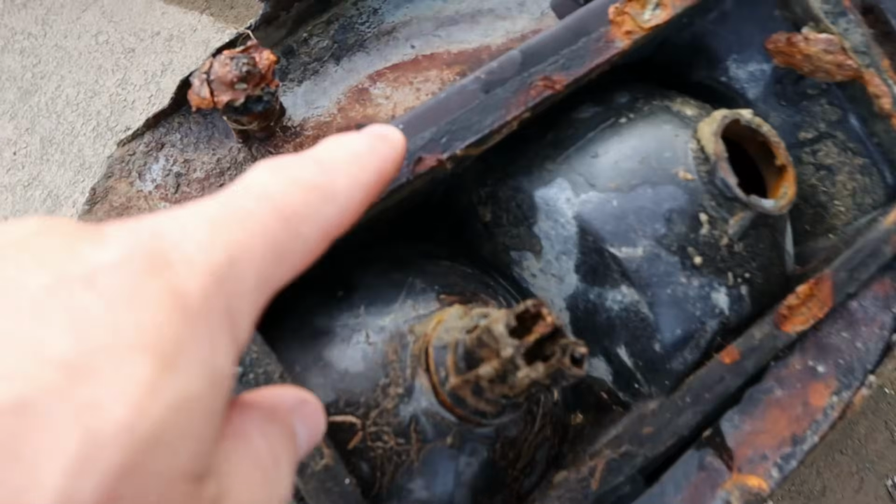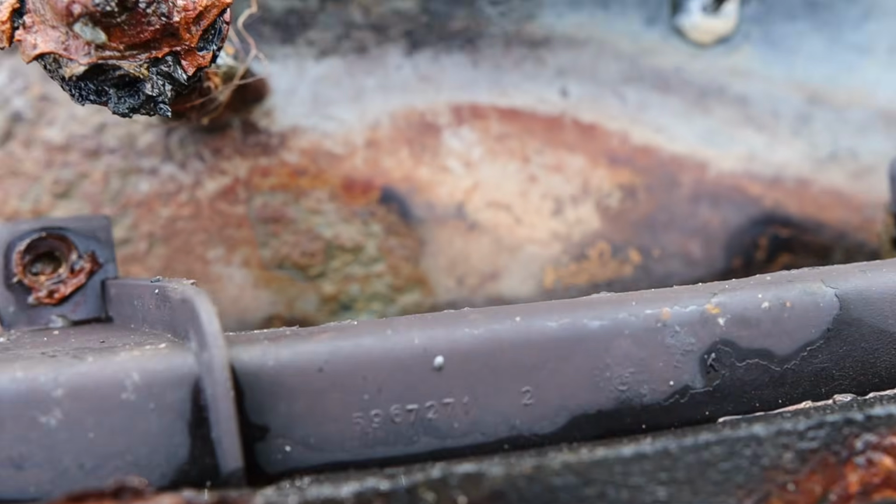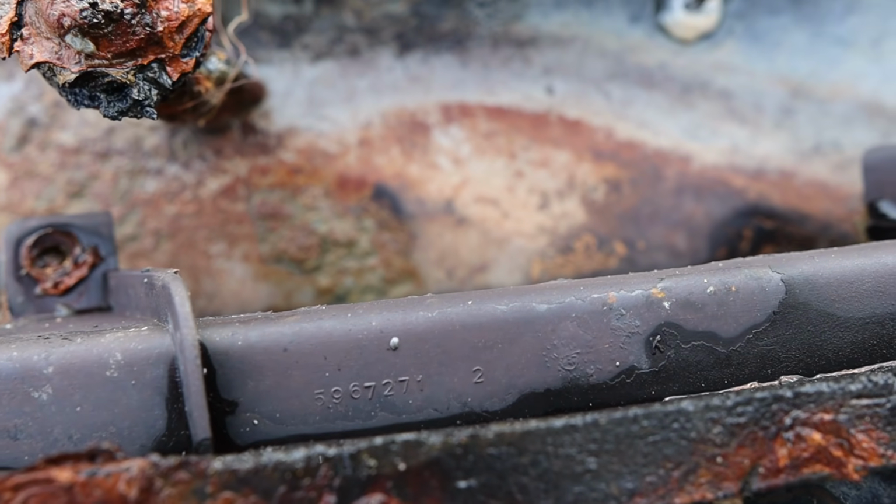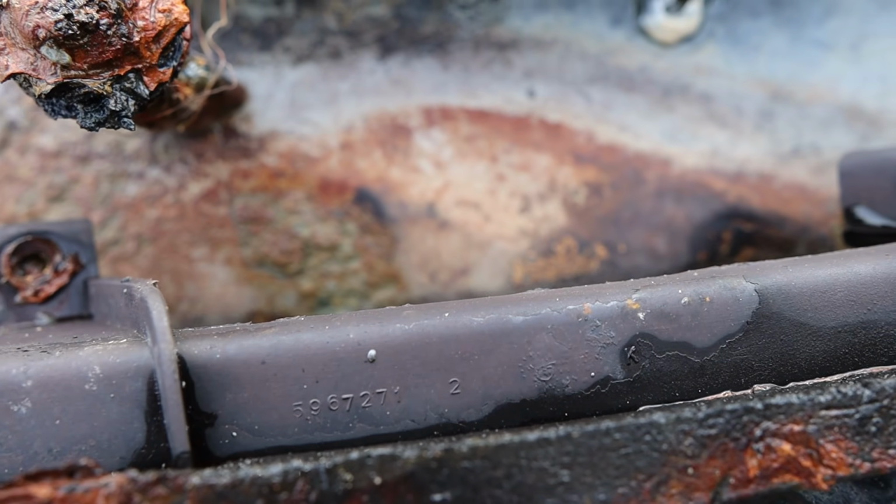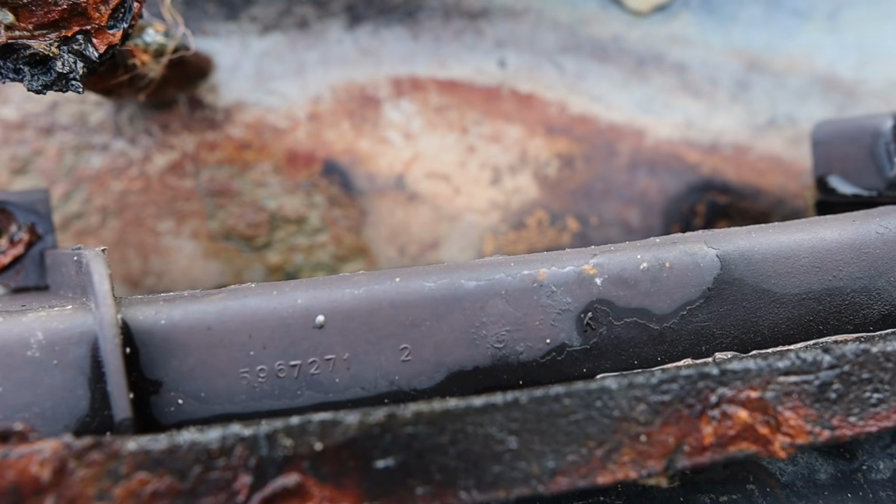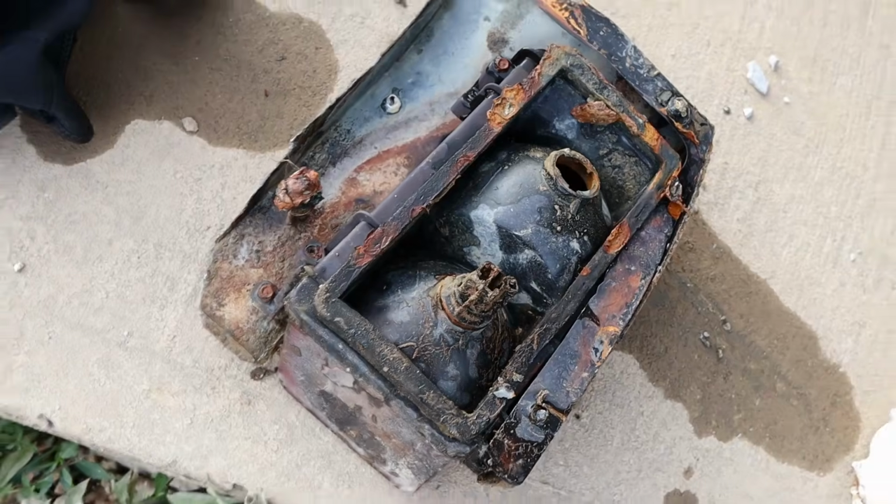And if you go right here on the side, really close, let's see if we'll focus in here for you. You got 596721. Wait, I take it back. 5967271, and then over there is a 2. Now, I Googled all of that already. I didn't come up with anything, but I bet there's somebody out there watching this video who's going to be able to help me identify that car.